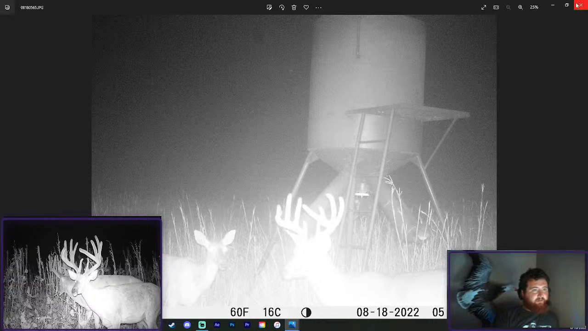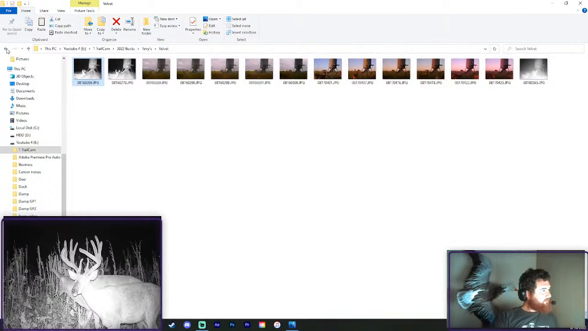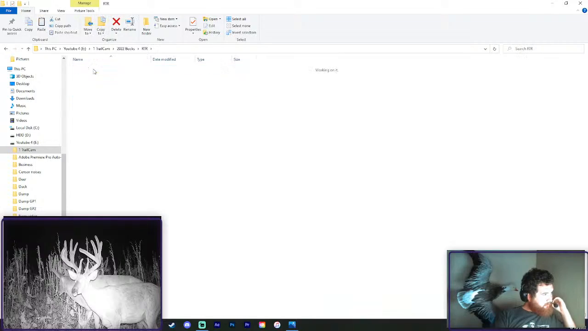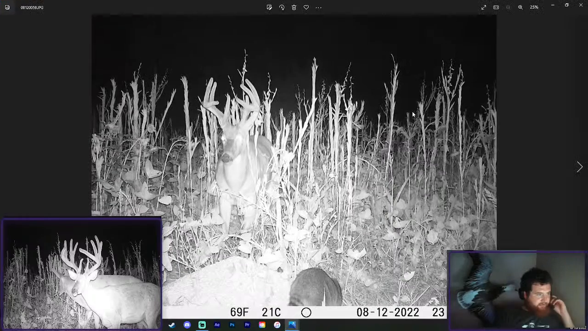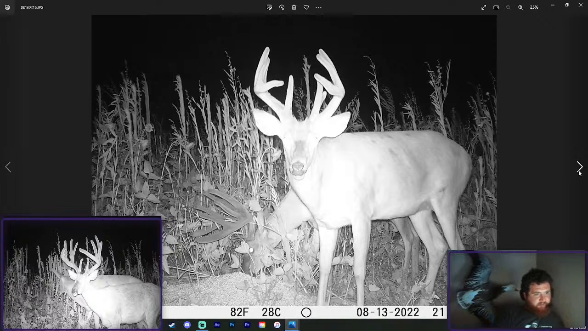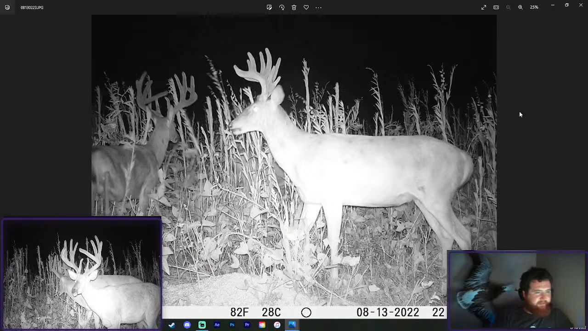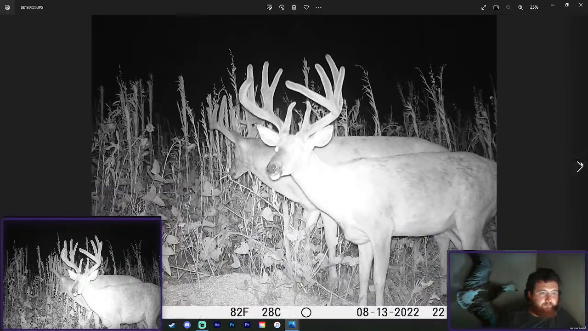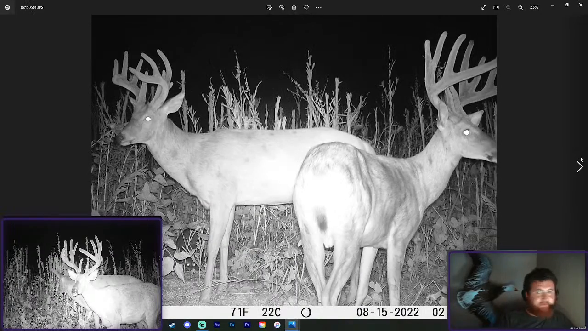Alrighty, and then I'll show you a few more, and that'll be it for me tonight. Let's see. These are all gonna be the ones with the split brow buck. Buck back here. He's another super cool deer. I'm not sure, he might be my favorite of the night. This guy right here. He's super wicked. Super, super cool. And I need to start naming all these ones I don't have named. But I like that buck.